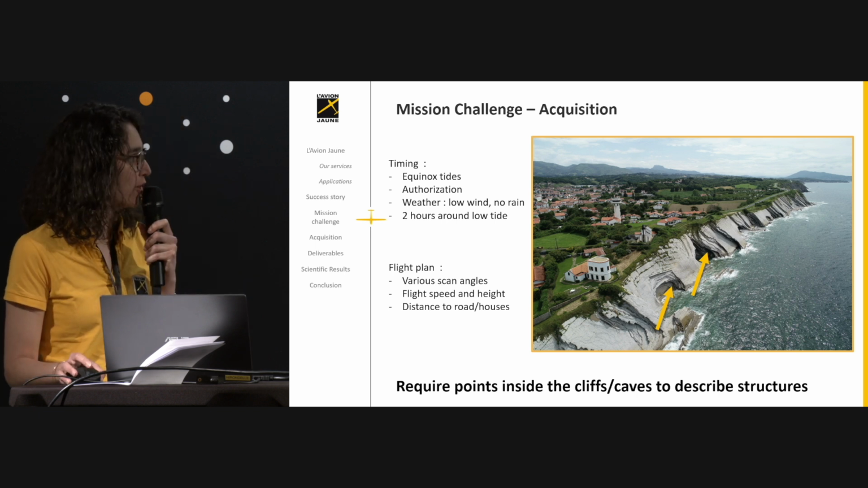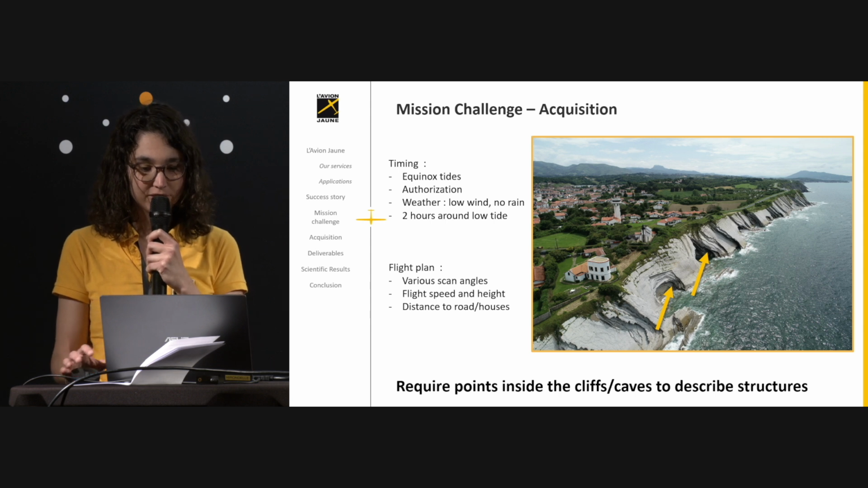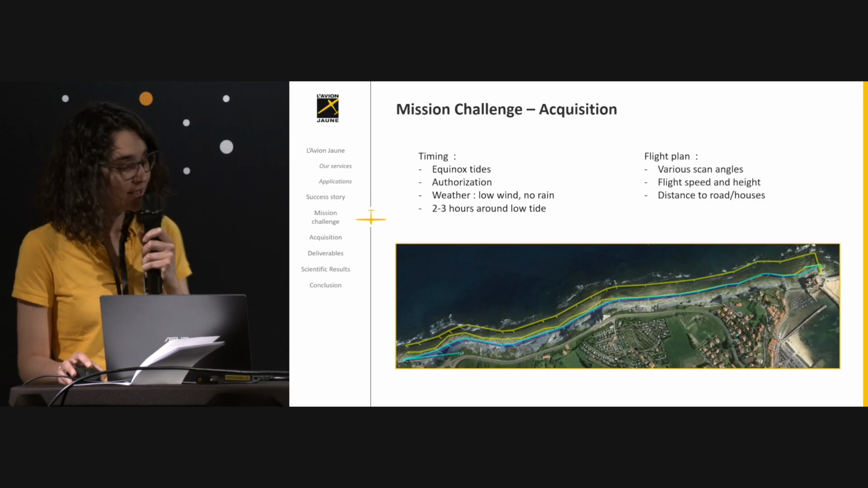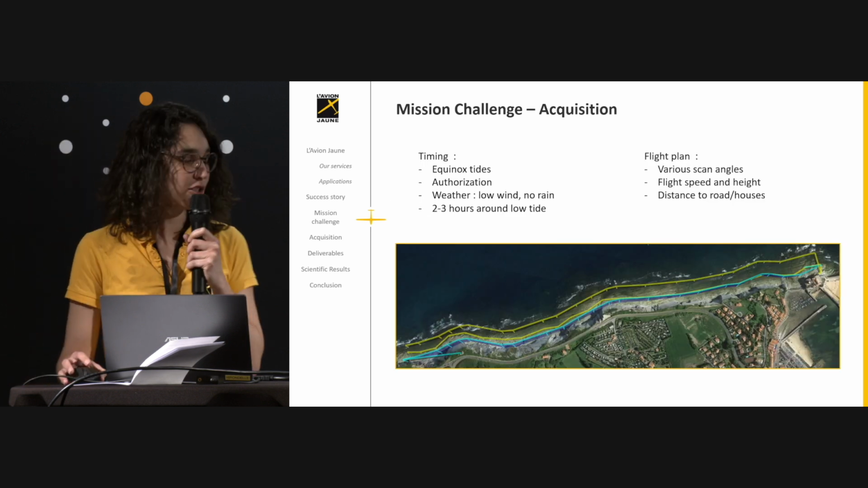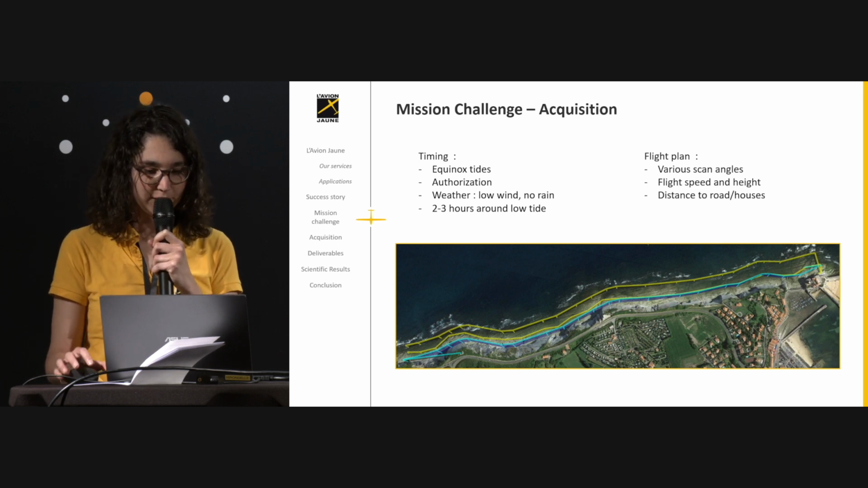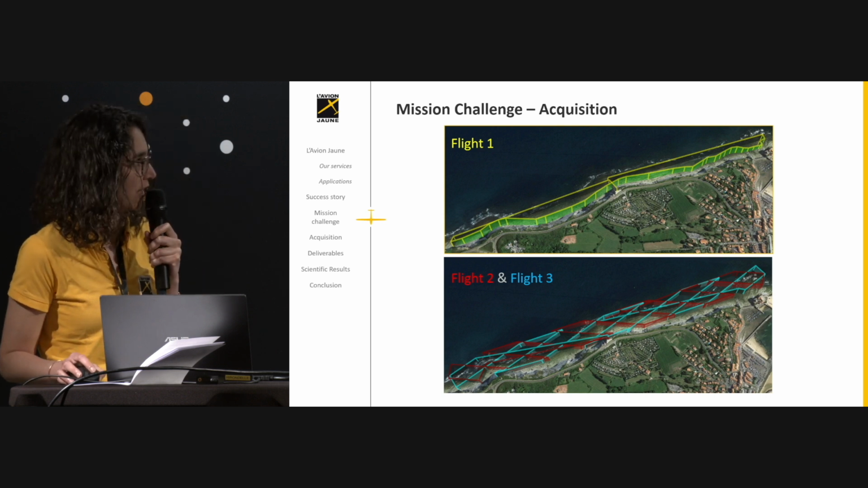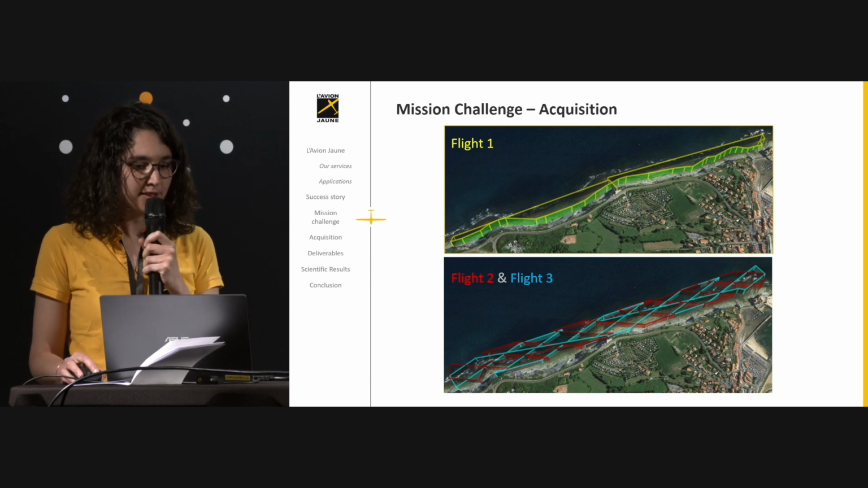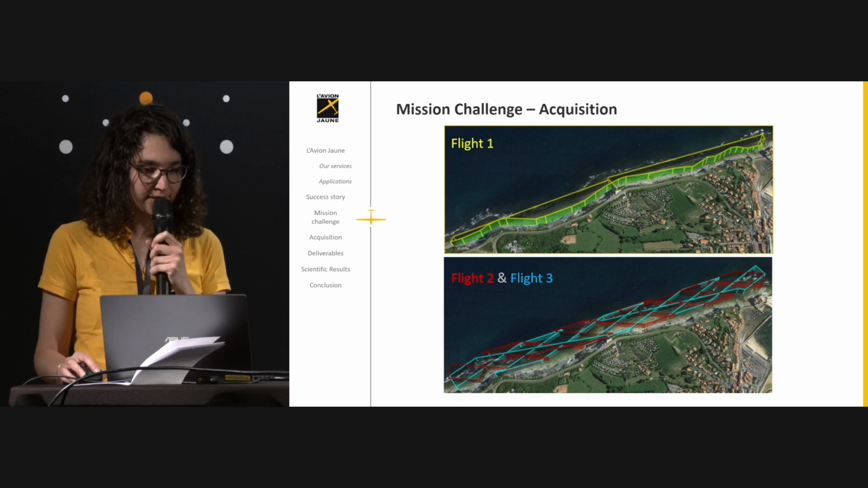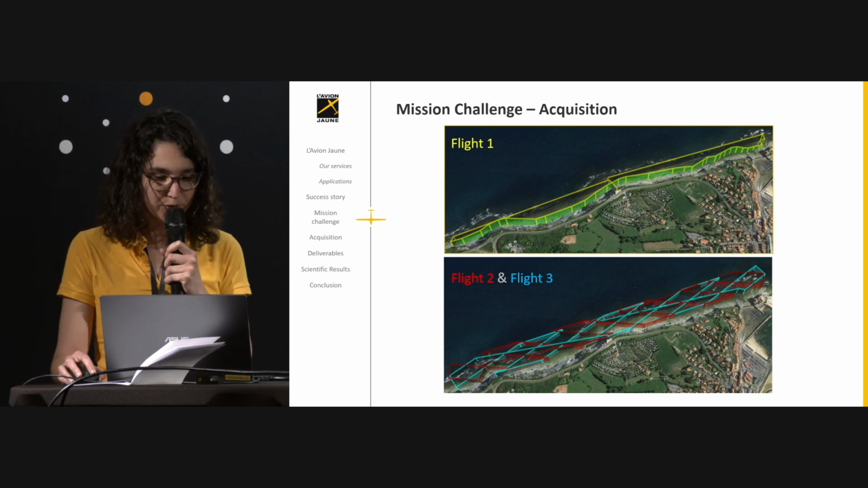And for SOCOA, we wanted some points inside the cliffs and caves to describe the structure, and this was a bit more tricky. So this was the first mission flight plan, but we were not really satisfied with the penetration into the caves. So then we tried this kind of flight plan. This flight we always did, and then we tried from various scan angles. So you have flight 2 in red and flight 3 in blue.